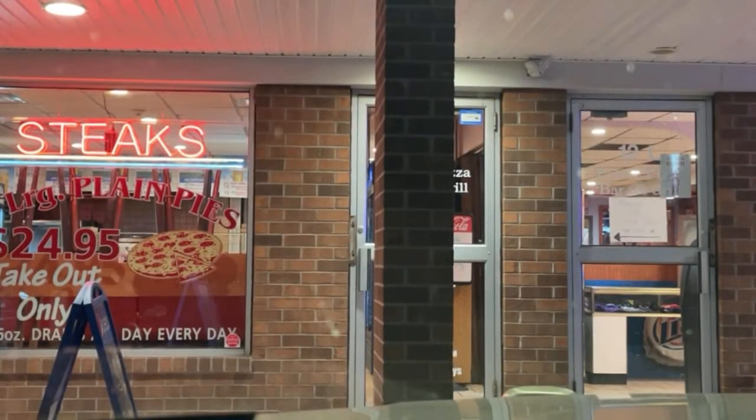Wow, that was fast. No, it wasn't. I could have stayed there a little longer. People are cranked up in there. Best pizza in Allentown. Actually, it's the best pizza west of fucking Brooklyn. All right? West of Bensonhurst, this is the best pizza.